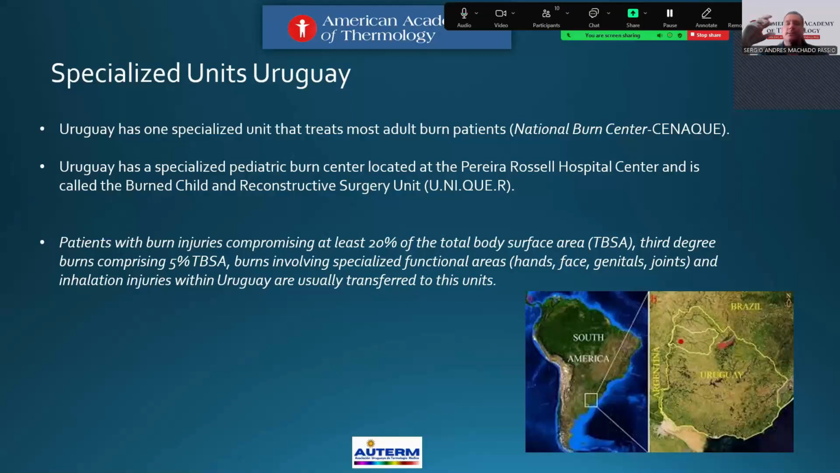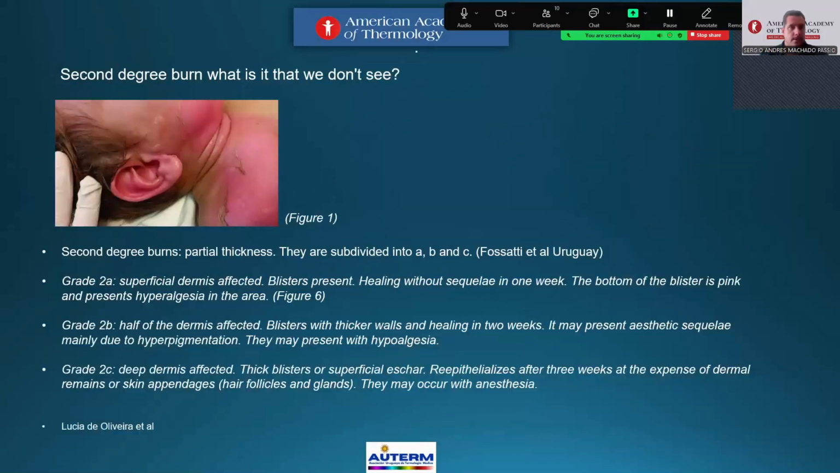How are patients sent between the two units? Injuries compromising at least 20% of the total body surface area, TBSA, third-degree burns compromising 5% TBSA, burns involving specialized functional areas, hands, face, genitals, joints, and inhalation injuries are usually transferred within Uruguay to these units.